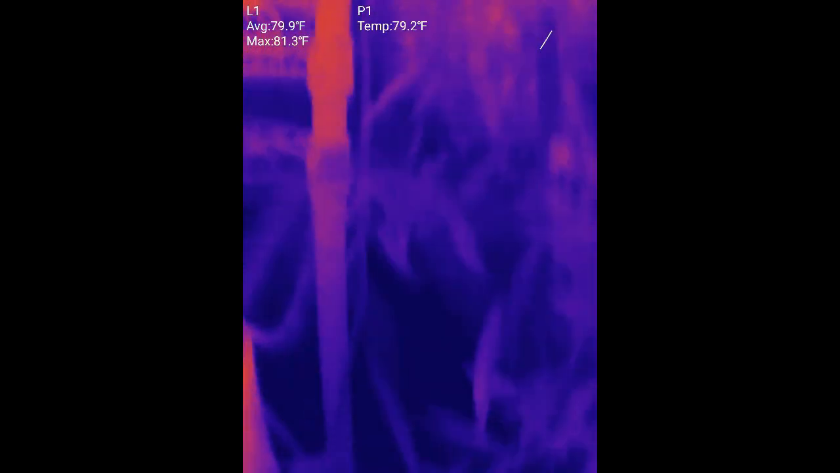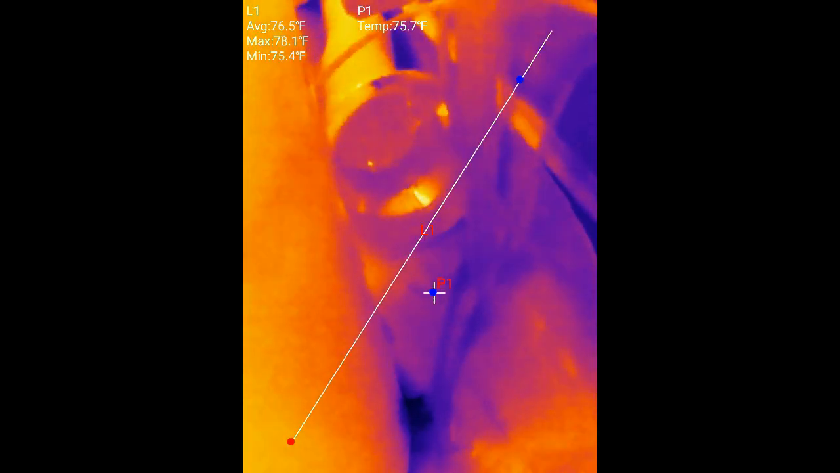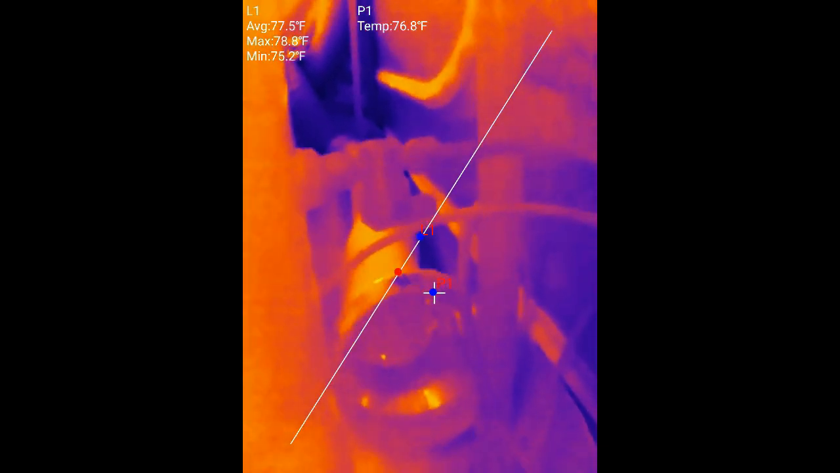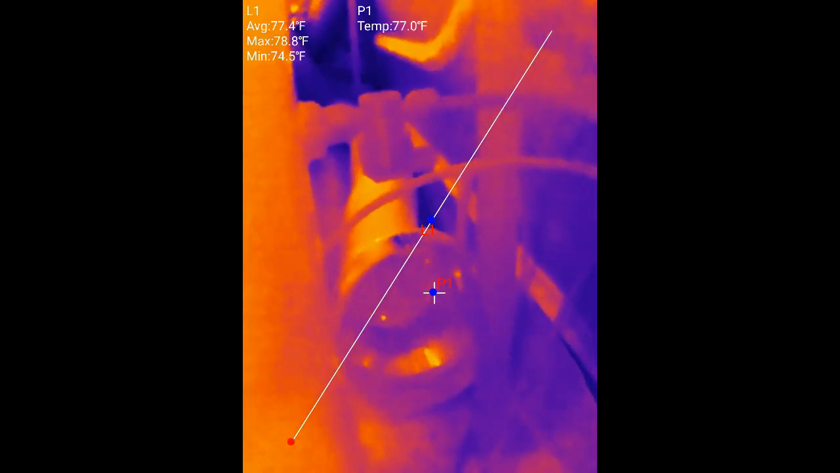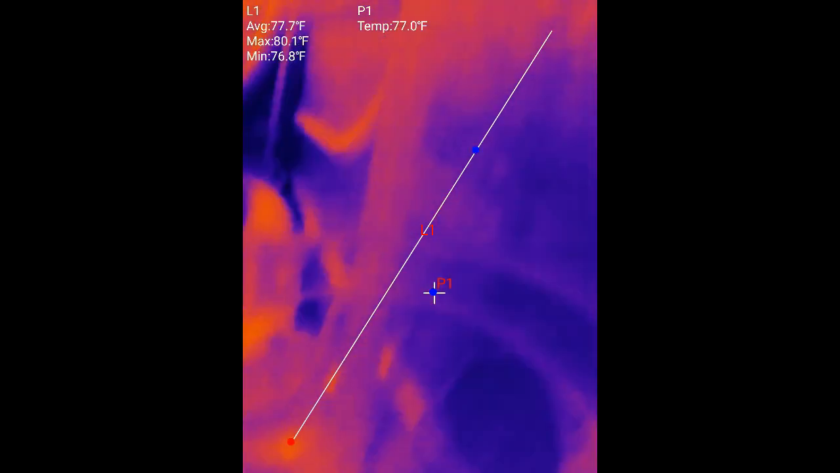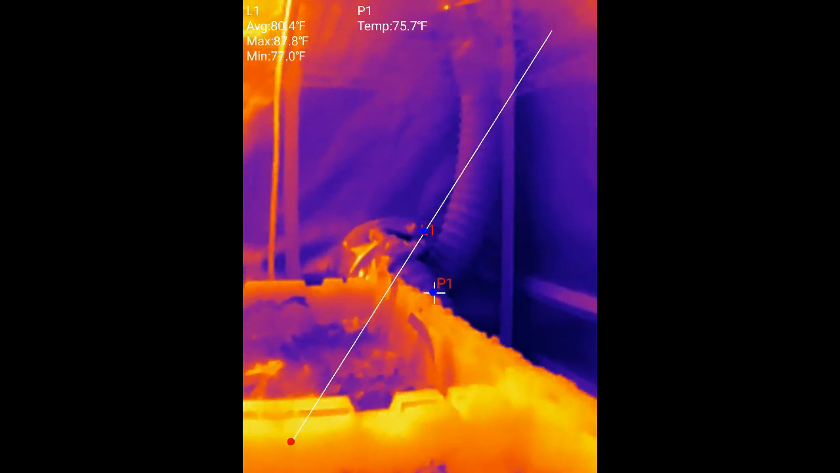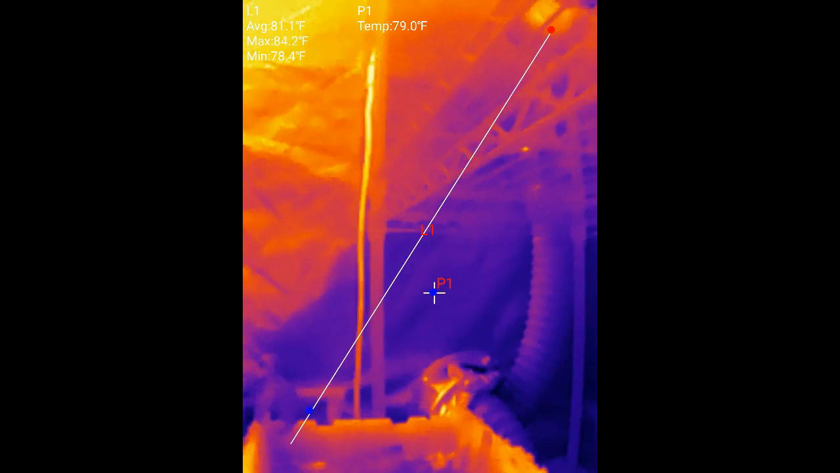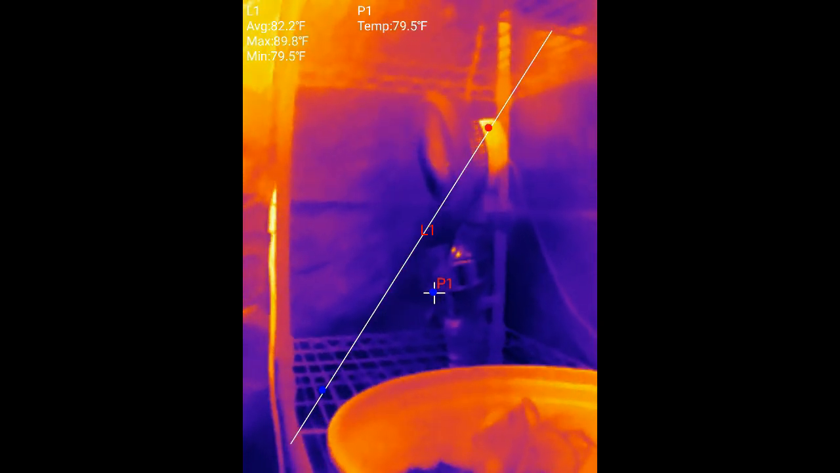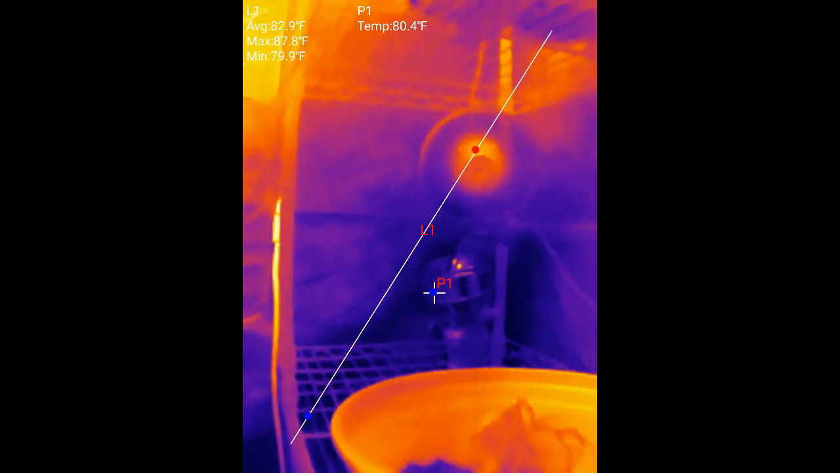And we'll just come back over here. I don't know if you'll be able to see this very well on FLIR, but we'll look at it. Yeah, I guess you can. So coming in the bottom, that's the cool air inlet. There's one here. It's a 4-inch tube. And there's another one back there in the corner that runs up and comes in right behind the circulator fan, so that fresh air inlet goes directly to the back side of the circulator fan.